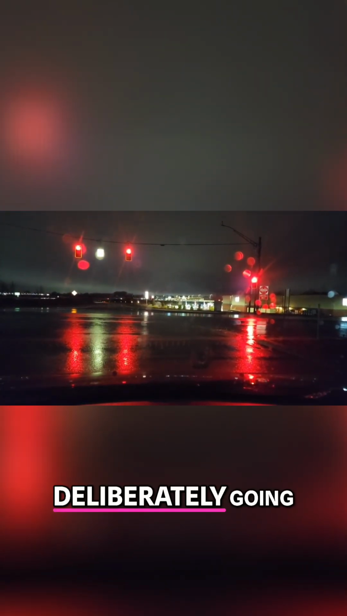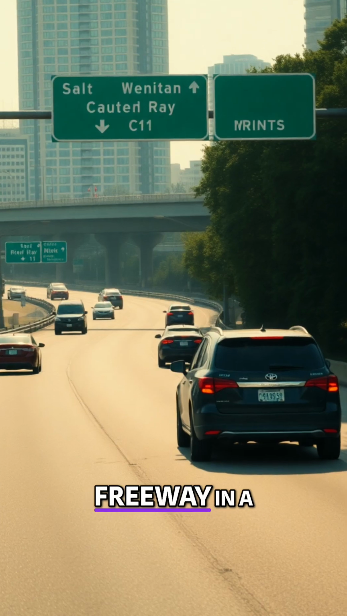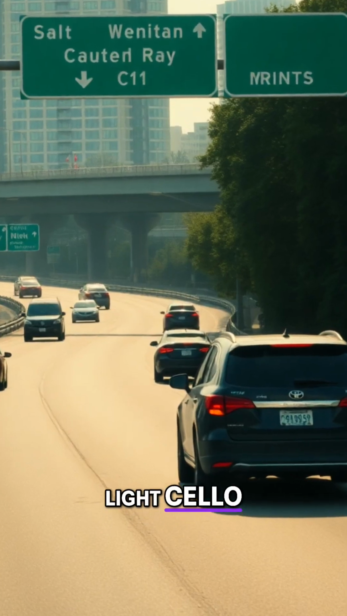A lot of you would hit the sign because you just can't see it. So I have to wait for the green. I'm deliberately going to wait. I'm going to be merging on the freeway. Moment. Light's yellow. I wait for it to turn. Check. Good.